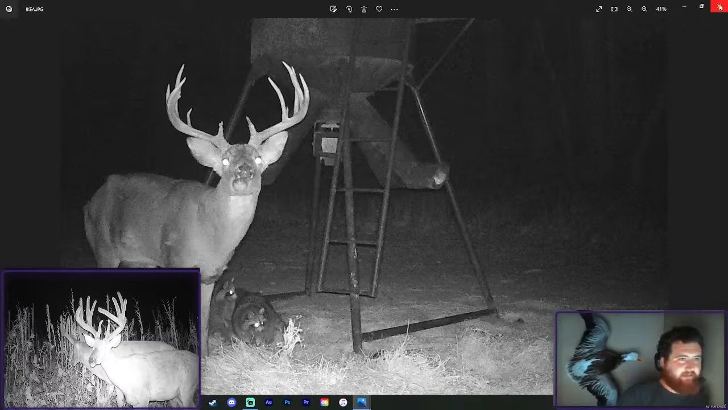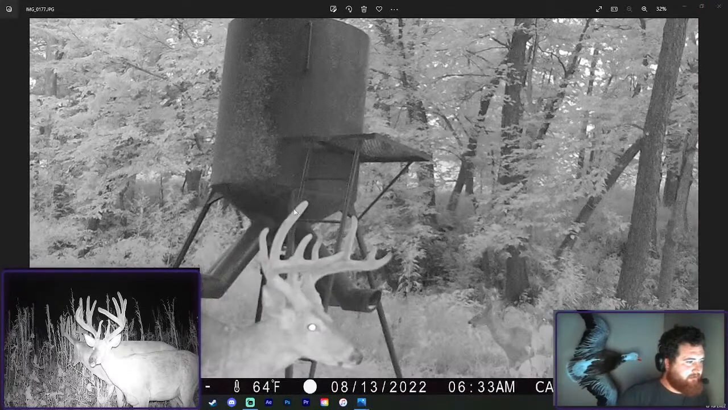But it's looking like, I mean, I don't want to speak too soon, but it's not looking the best. But I can just tell from the frame. So that's not. I was really hoping that buck was going to be like a giant, but we'll see.